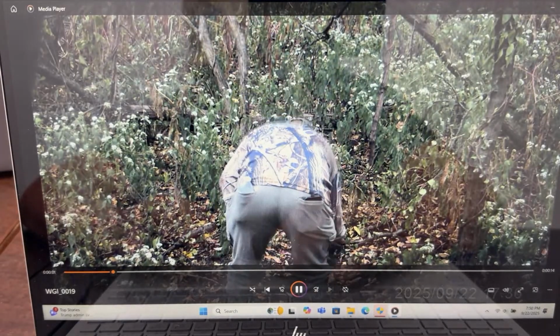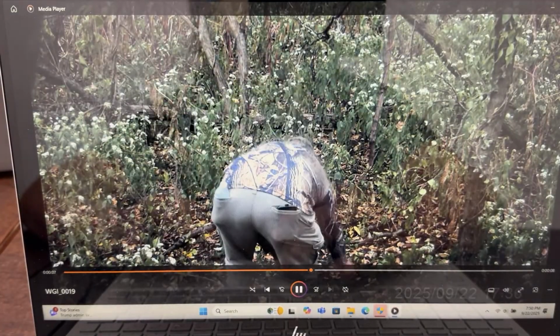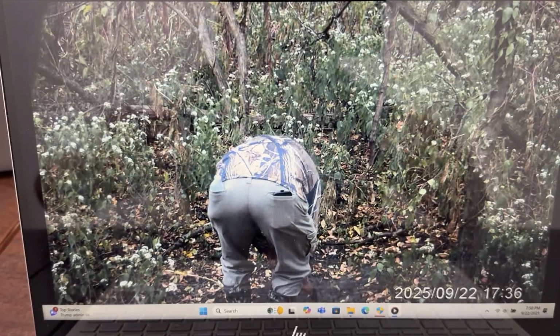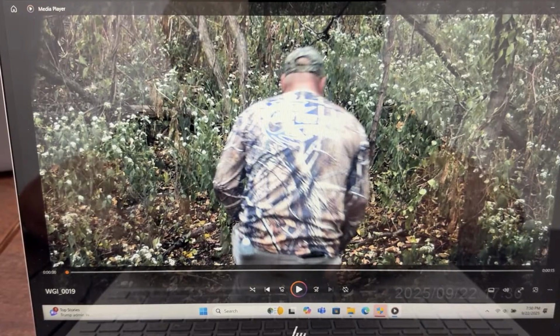And there's me. That's today. I went in and got the scrape, and I cleaned the scrape out a little bit. And I dumped my dabs in there. I broke my stick right there. You see that? I like to go in and clean that scrape and get that fresh dirt up in the air. And then I put the dabs in there. So that was today.